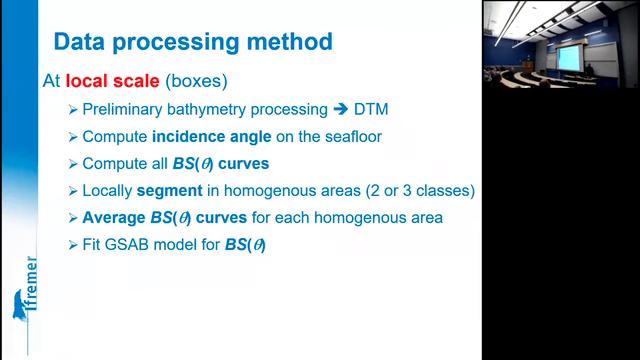So with this data, what do we do? We first compute the bathymetry of the area, the corresponding incidence angle, correct them from the topography, then we get the backscatter versus angle curves. Then we can segment the data for each box into a small number of homogeneous seafloor types.